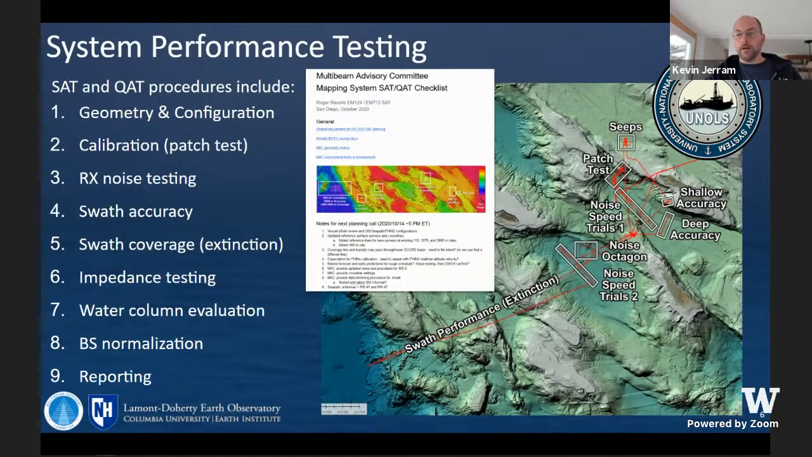I mentioned during the talk with Shannon that we also want to start prioritizing backscatter normalization. It does come to the end of the list right here because it is a lot of time. It's also something that can be done opportunistically on your transits, but it's going to be more important for systems as time goes on. And then we try to standardize reporting. That always takes more time than we would like to admit.